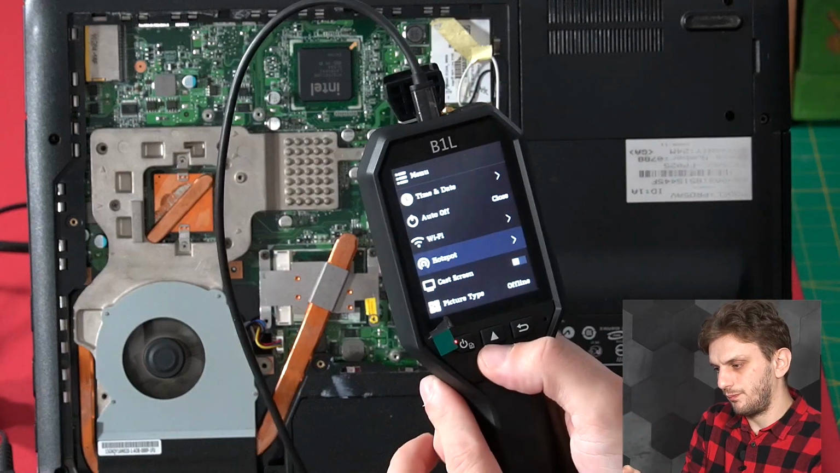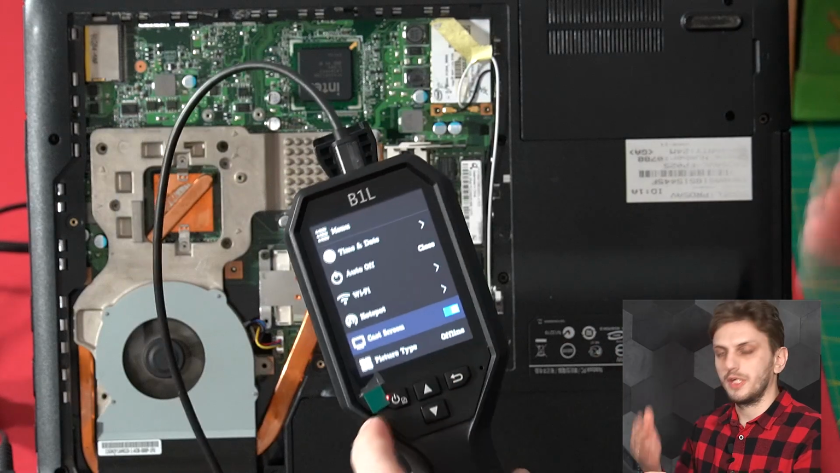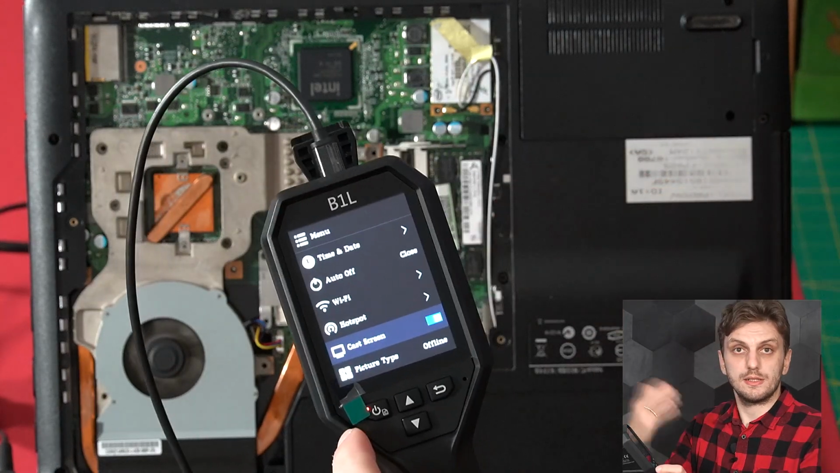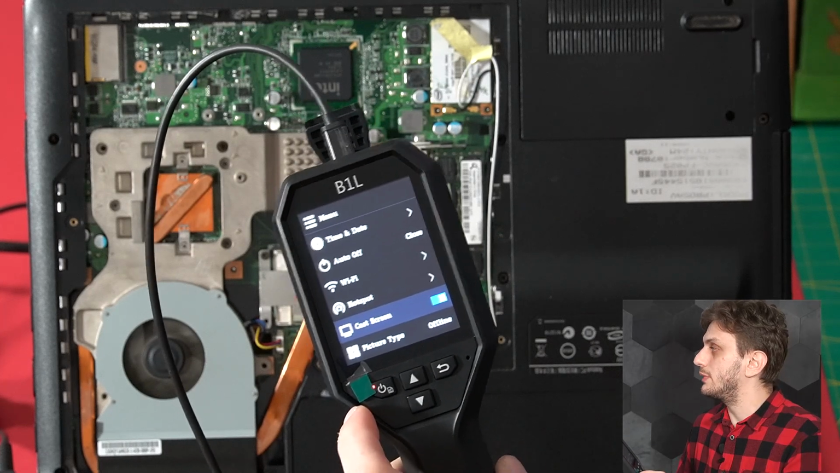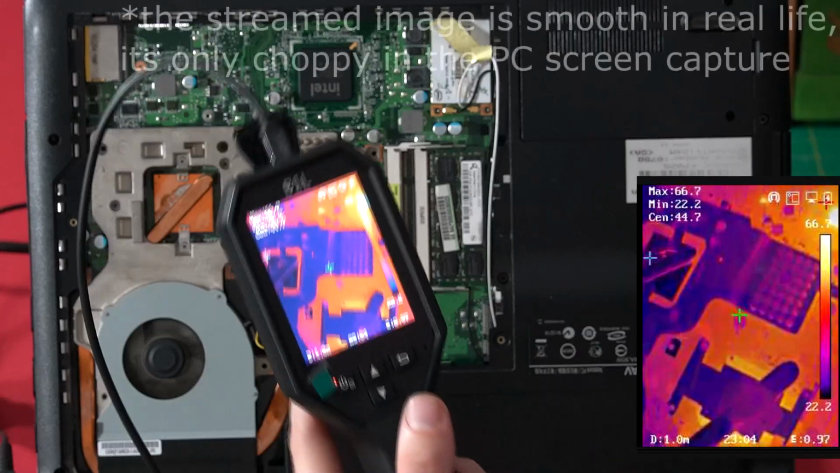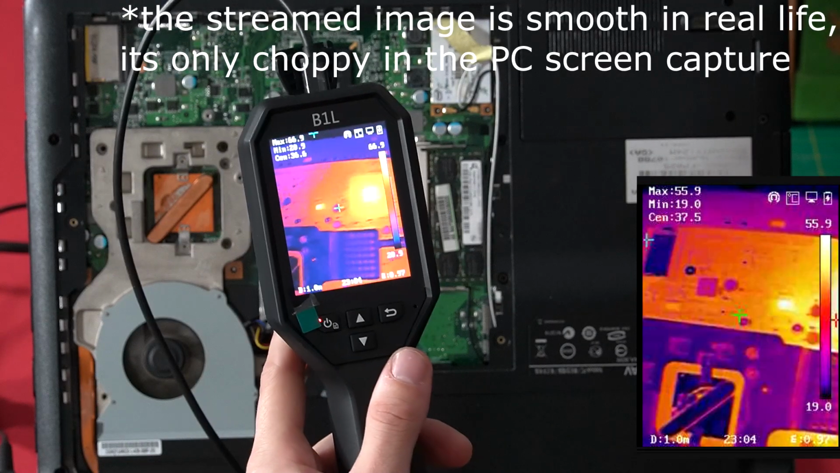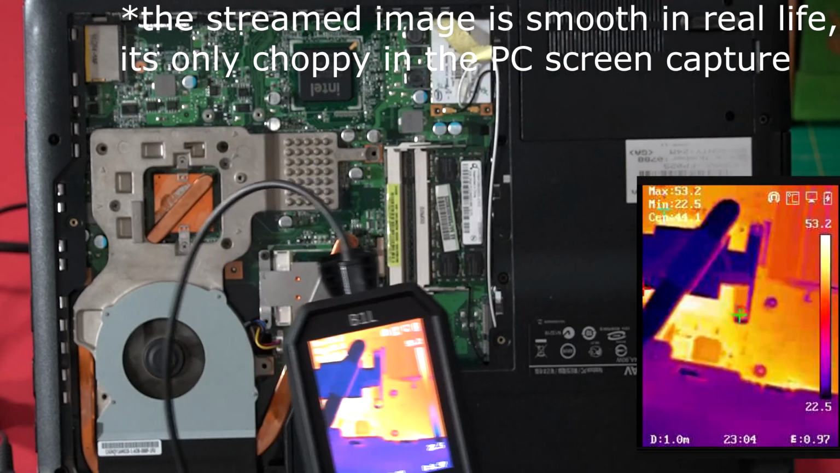So in its menu, if we select the cast screen option, we can view the camera as a webcam. So using some generic software like this Spot Player software, it will connect to the device. And now we can see the live stream coming from the camera. So you can see that the image is clean.